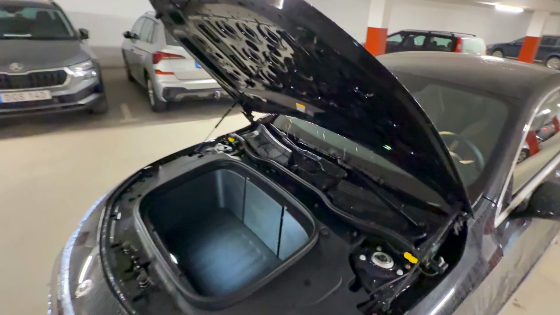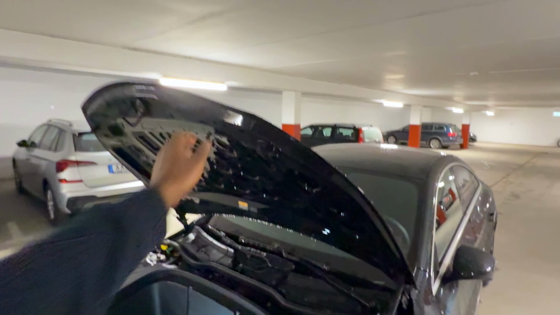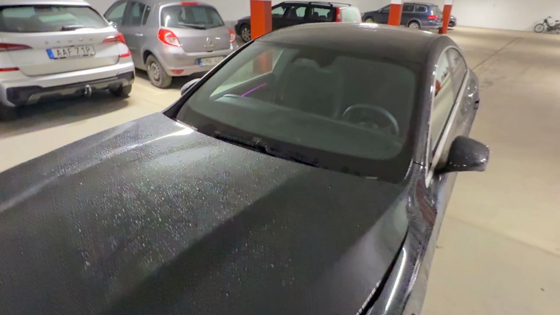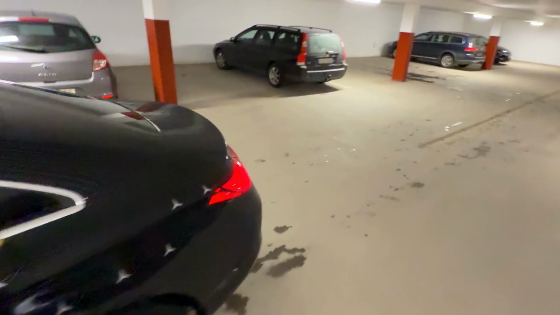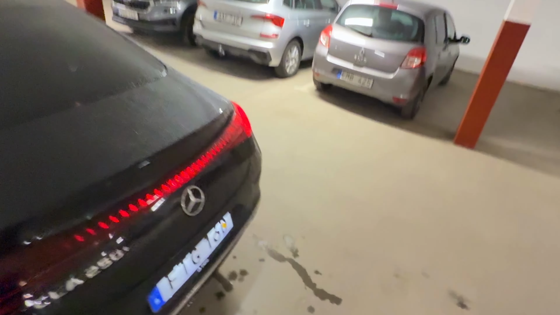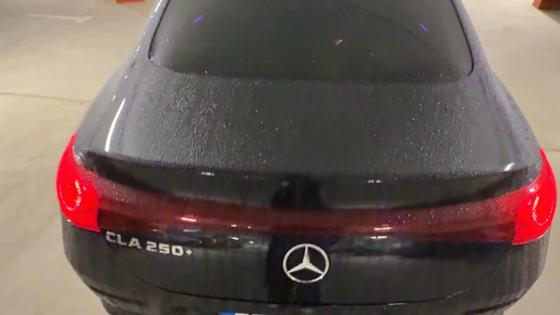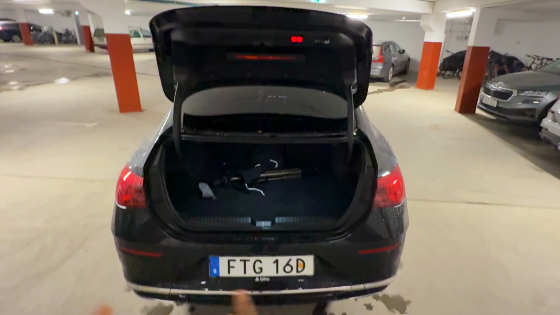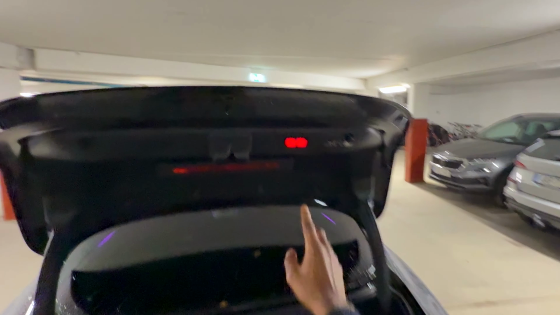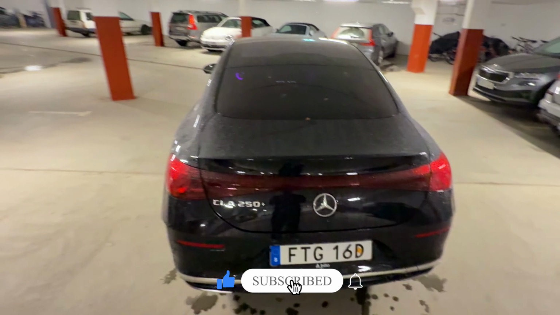This is a decent sized front trunk. It's about 100 liters of boot space, which is good for keeping your charging cables instead of putting them in the trunk or boot of this car. Talking about the boot of this car, let's quickly look at the boot of this car also. And I like that you can open the boot with this Mercedes logo here with the push of a button. The boot also has good space. This boot provides you 408 liters of boot space, and it's power operated and can be closed with a button, which is really, really nice.